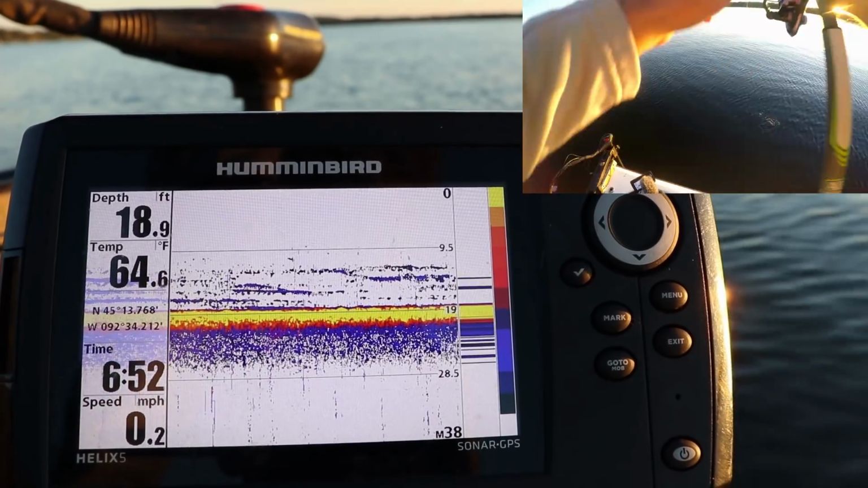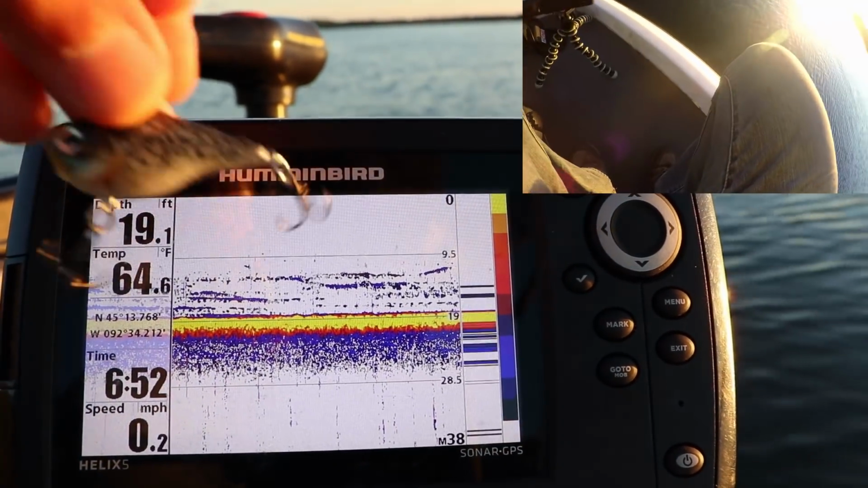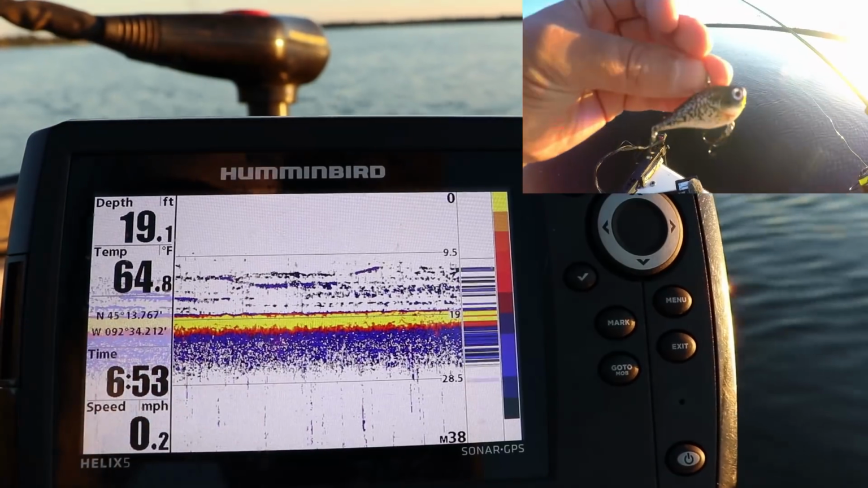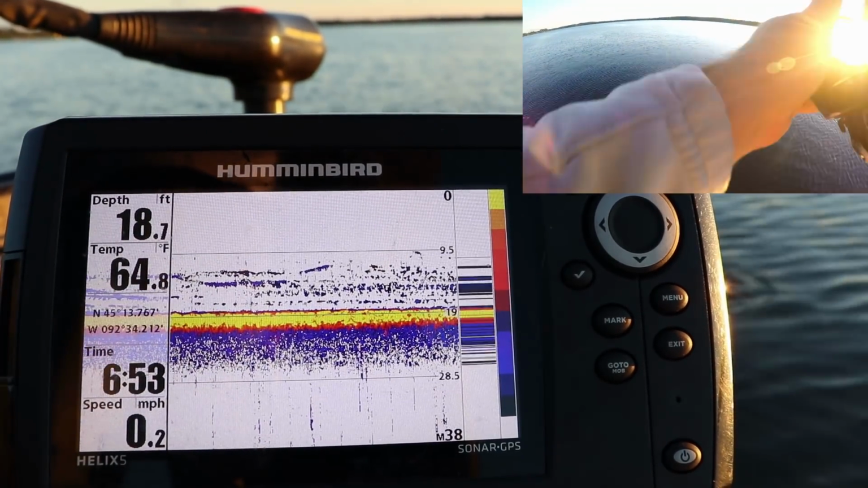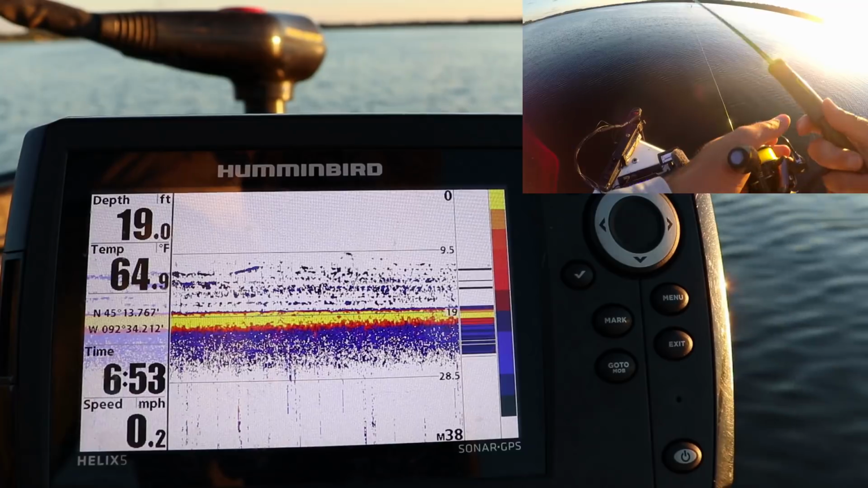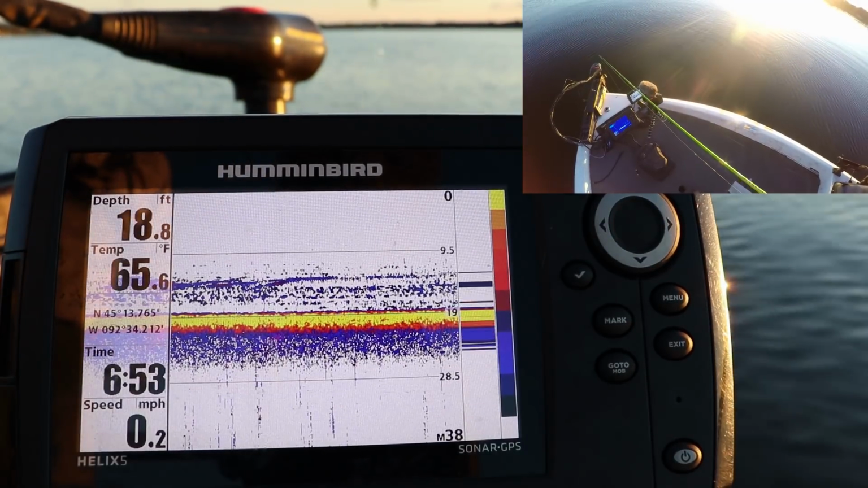So here's what I'm using. Let me see if I can put this in front of the screen here. It's a crappie pattern lipless crankbait today. There are a ton of fish down there. Holy smokes. Well, let's see if I can get this lure on the 2D. 18, 19 feet of water. There's just so many fish down there right now.